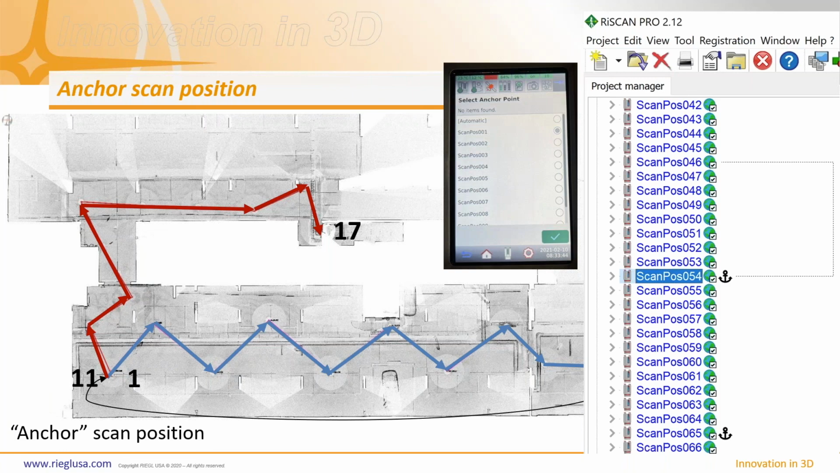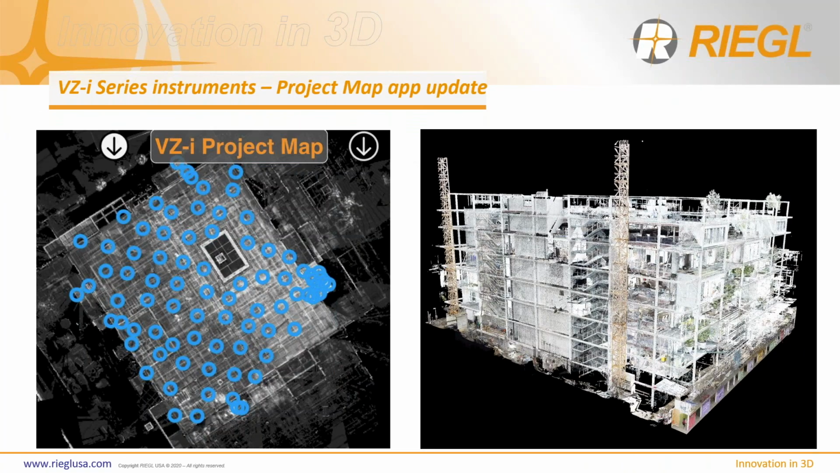So it doesn't always begin in chronological order from 1 and so on. It can begin anywhere you want that you set as an anchor point. But you always have to start from an anchor point. Your next position should always be where the anchor point is. So this is great for indoor scanning and whatnot. And here are some more examples of that being used in this particular project.